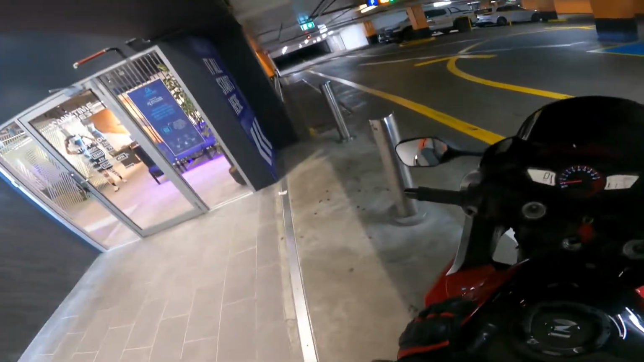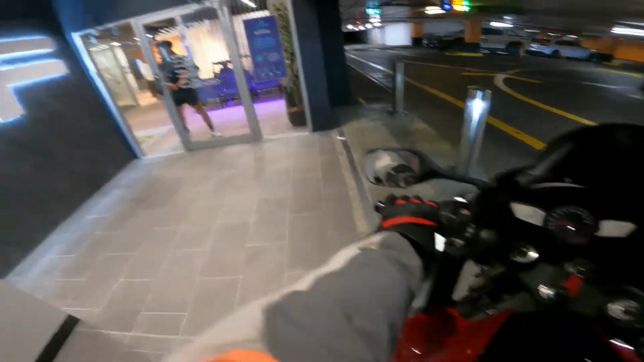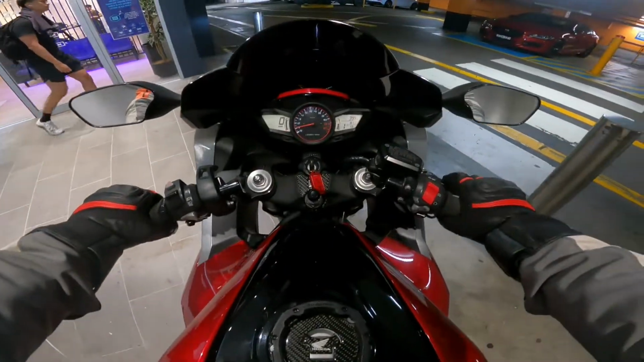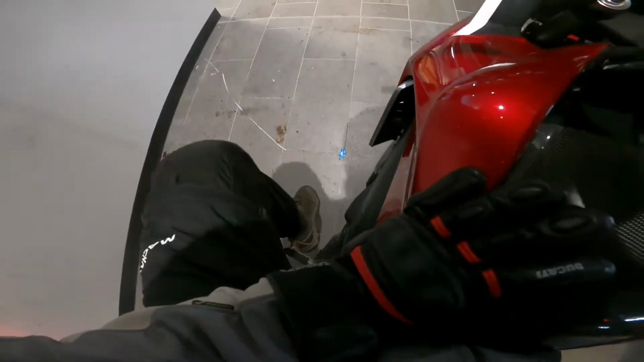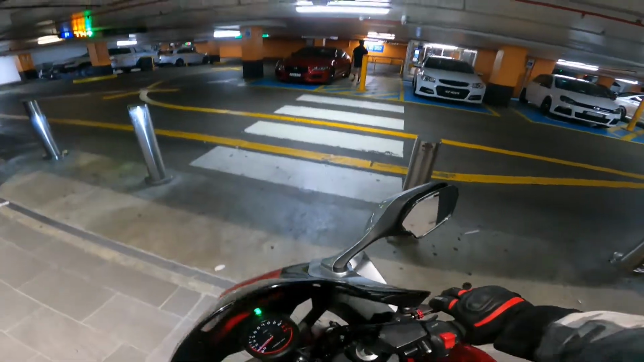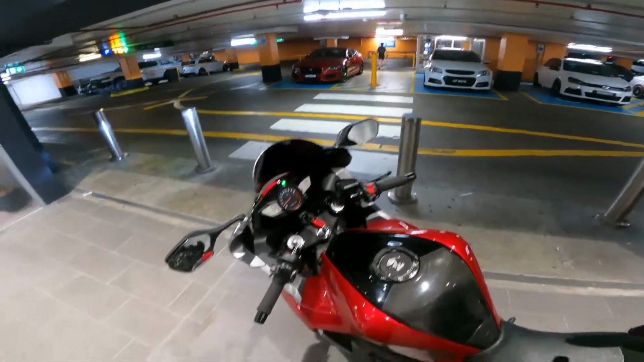Oh, it's too big, it's too heavy, it's too blah blah blah blah blah. Mate, maybe you need to do this. Maybe you do need to go to the gym a bit more. I don't find it a heavy bike at all. It's not light, don't get me wrong. It's definitely not light. But it is definitely a good old commuter.